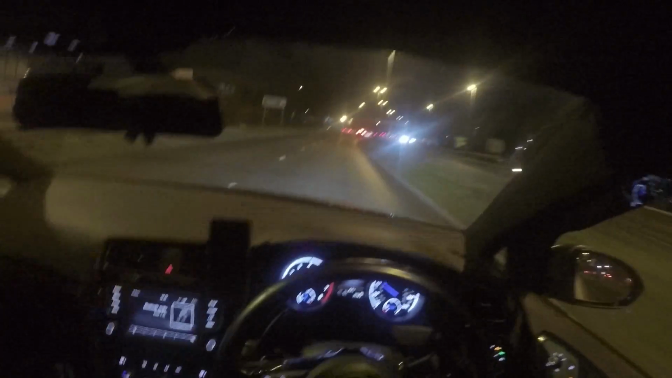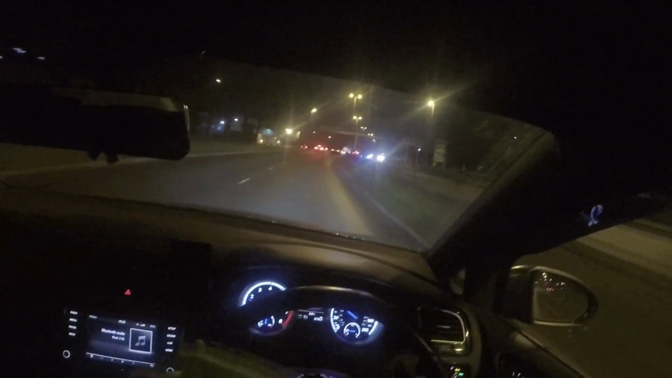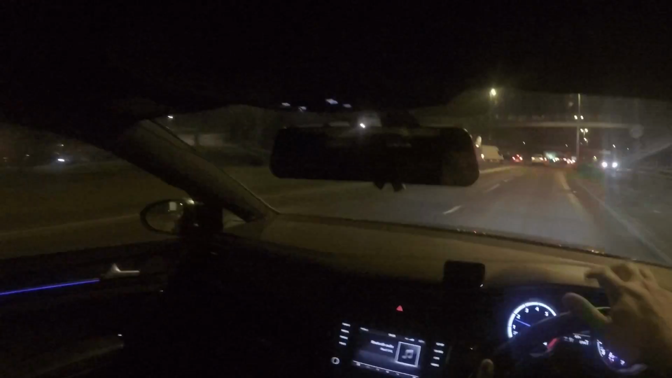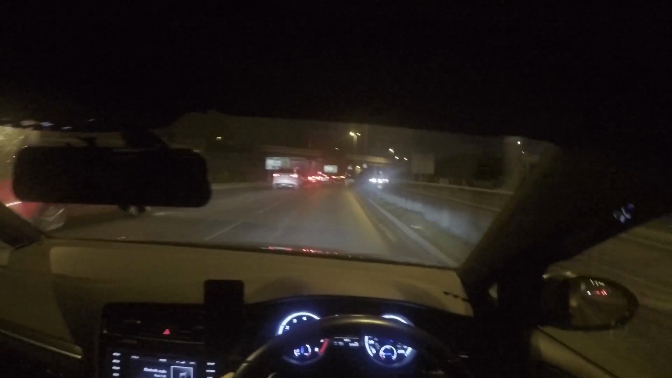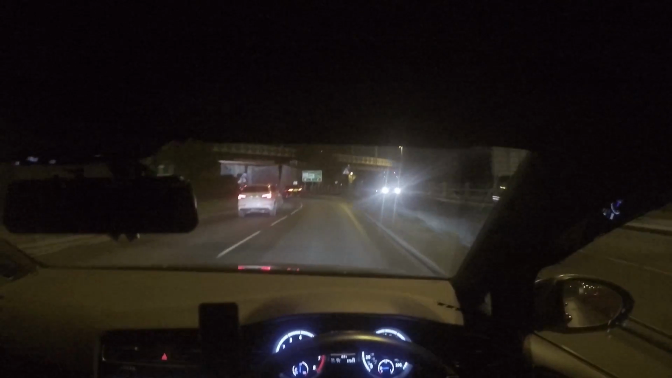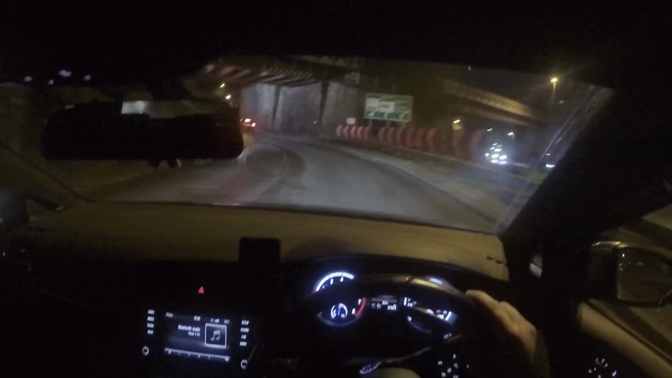But once you get a bit further this way and we go around this huge roundabout, which is always a pain in the arse in the morning, then we'll get to another tunnel which is a little bit longer, it's a little bit out of the way kind of, and we should be able to get some more noises.